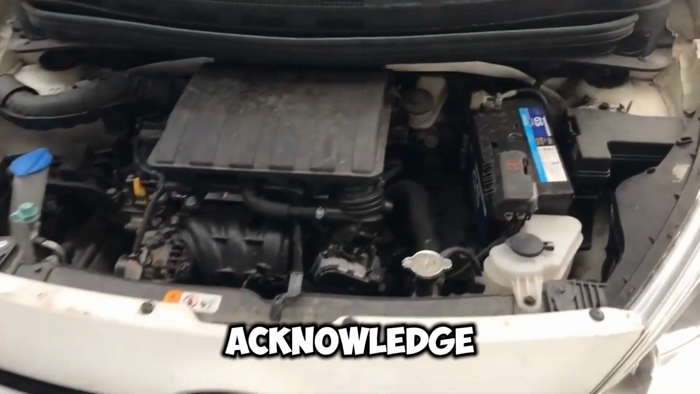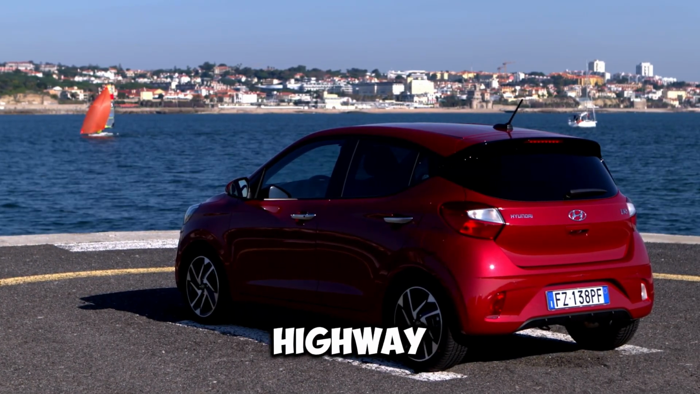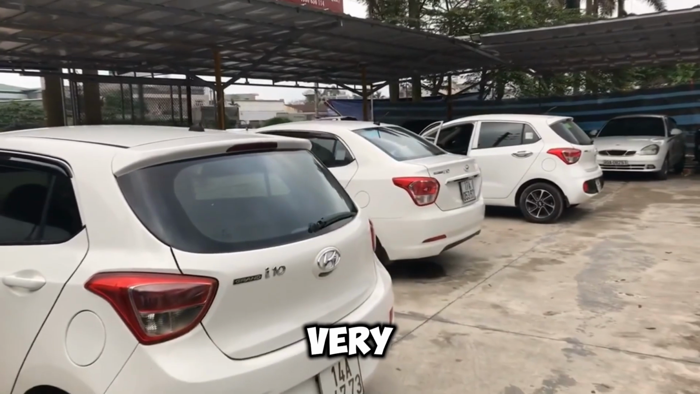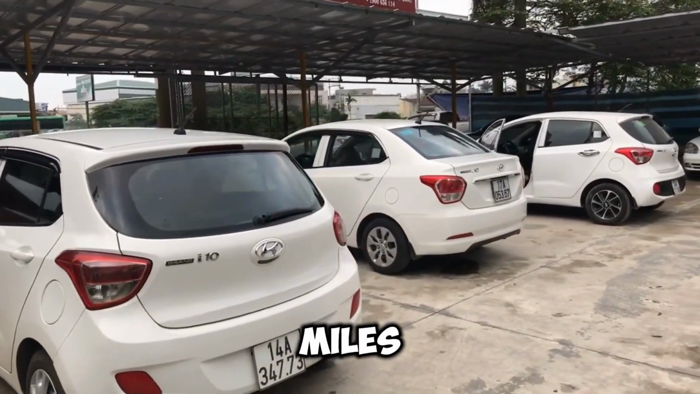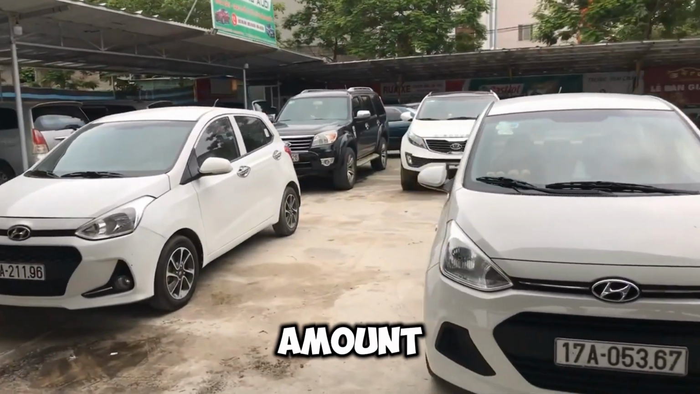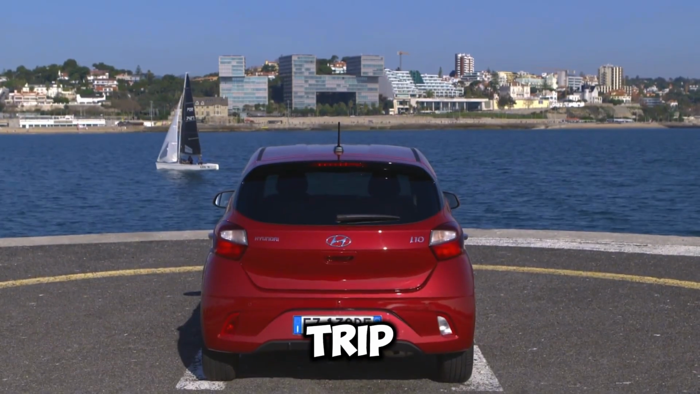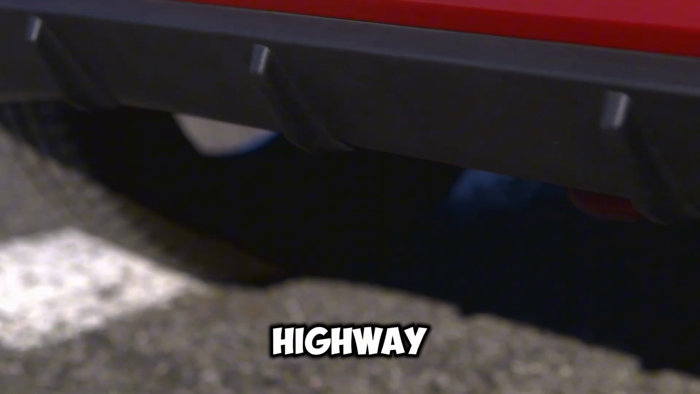However, you must acknowledge the cons before you buy. The biggest drawback is the performance at highway speeds. The engine gets very loud and strained above 70 miles per hour, and the lack of sound deadening means you will hear a massive amount of wind and tire noise roaring through the cabin on a long road trip. It is not a relaxed highway cruiser.